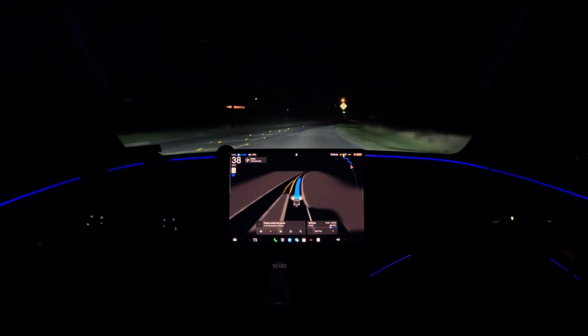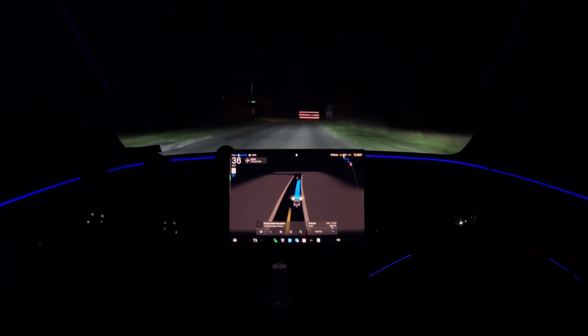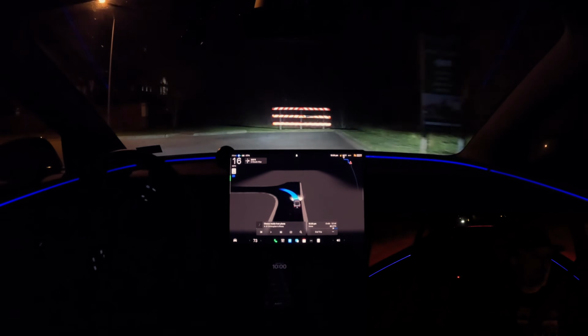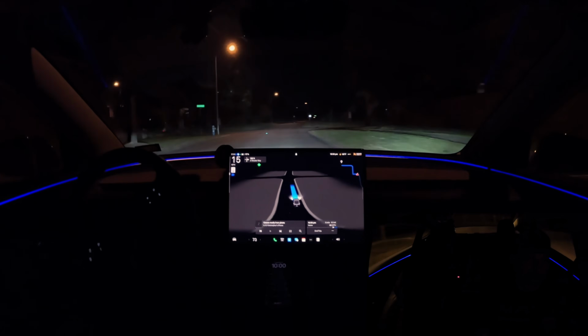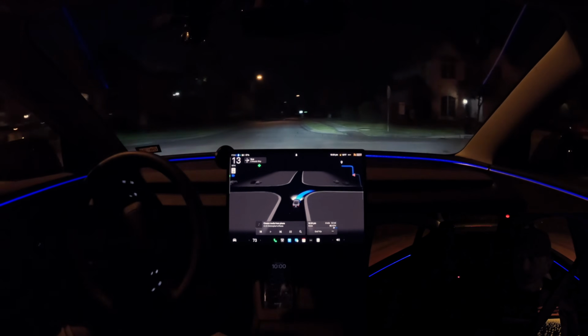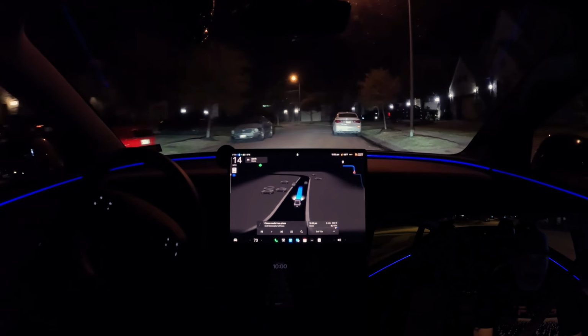Right, coming up to the neighborhood. Make a left turn here. And then make an immediate right into the neighborhood. And let's just see how we do tonight.